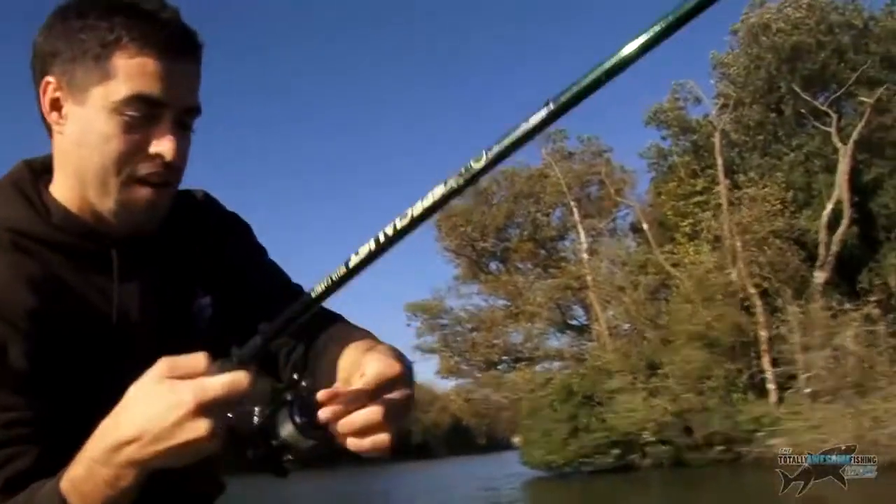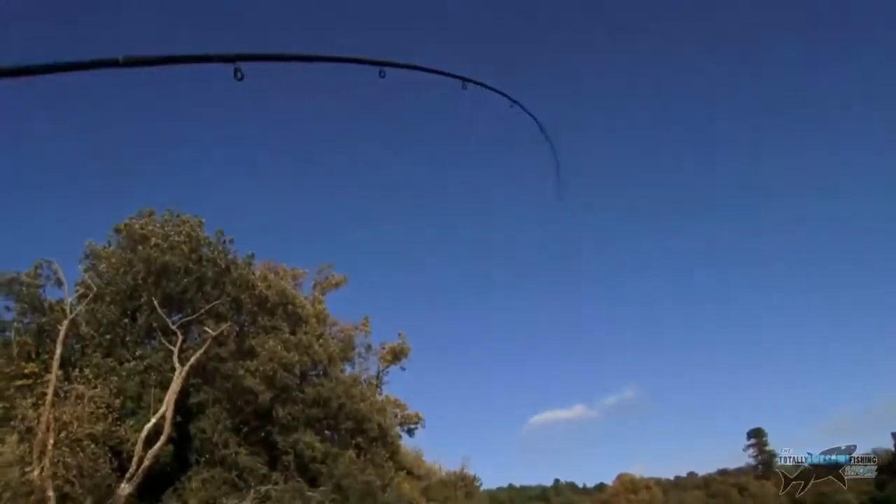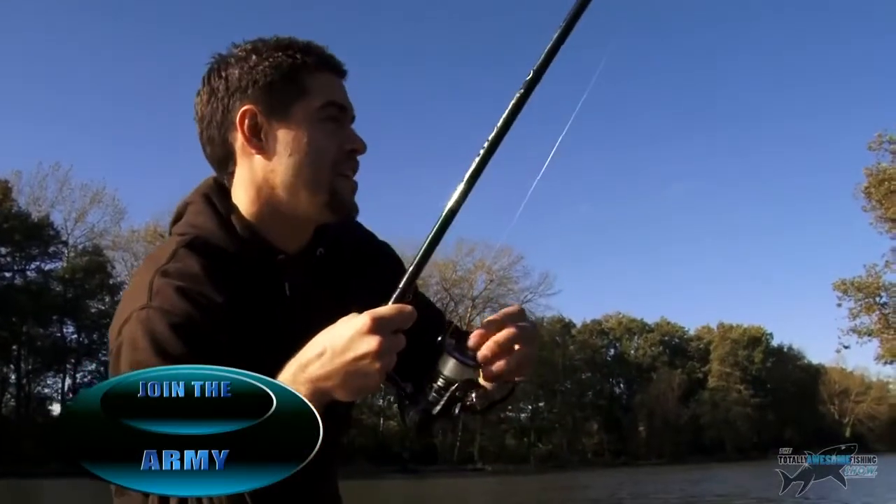Fish on, Mike. Fish on. So Dad just tells me, I'll just take that rod there and give it a twitch. Nice and smooth, nice and smooth. We don't know what it is. I don't think it's huge because it's kicking a lot, but... Just keep the pressure on it.